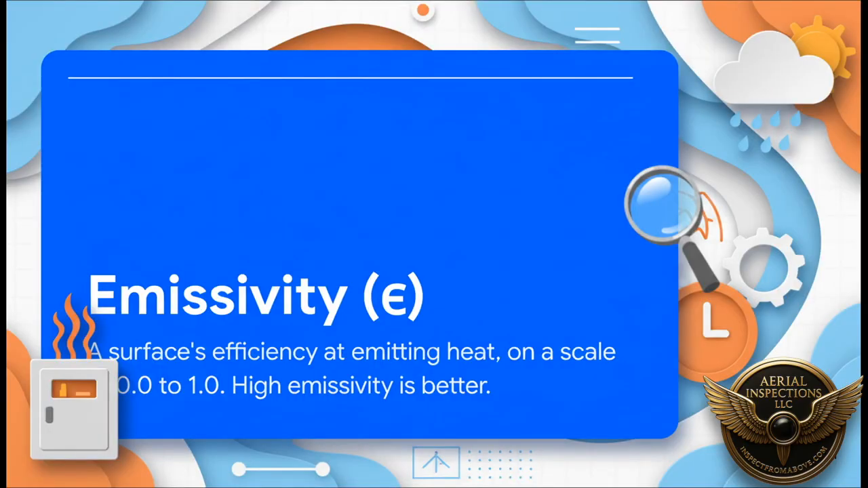So the first one is a bit of a sciencey word: emissivity. But don't worry, it's actually pretty simple. All it means is how well a surface gives off its own heat. Something with high emissivity, think concrete, or anything with a coat of paint, it's like a clear speaker. It tells you its true thermal story. But a low emissivity surface, well, that's a whole different ballgame.